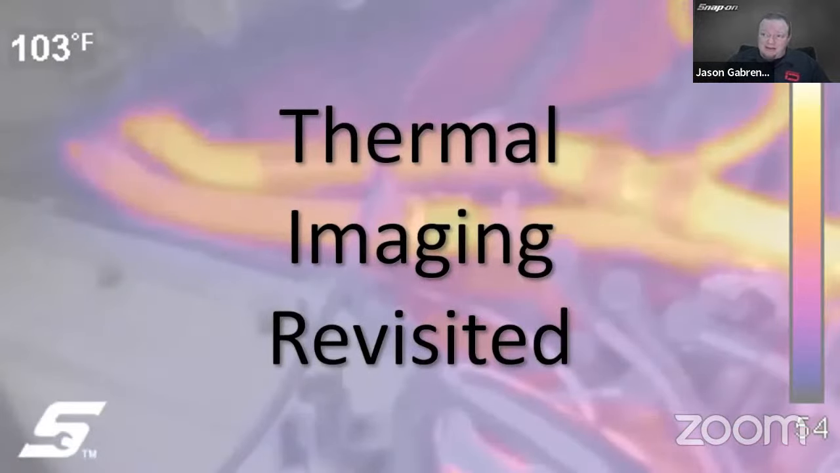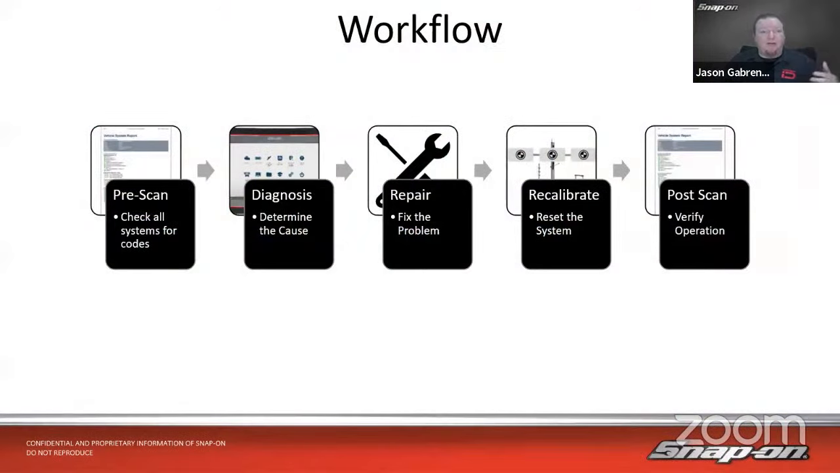Our topic today is thermal imaging revisited. We've had some discussion on thermal imaging before. We talked about how it can be useful both for diagnosing and for periodic maintenance, or checking ahead for a customer for a possible problem down the road, for our vehicle inspection. So this really comes to part of our workflow.